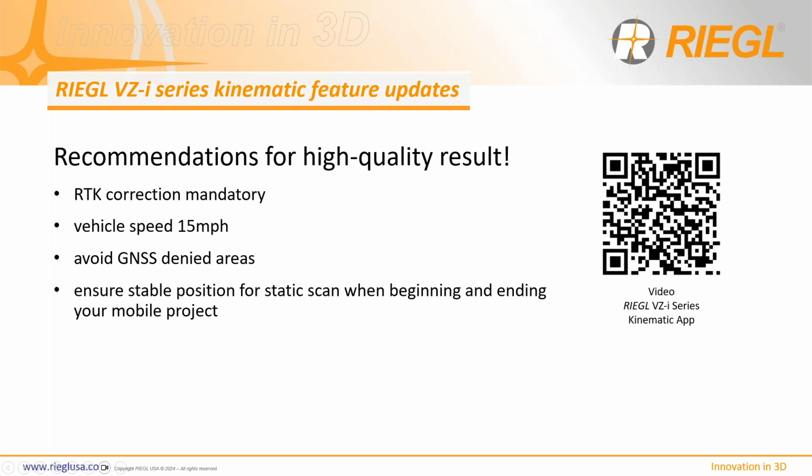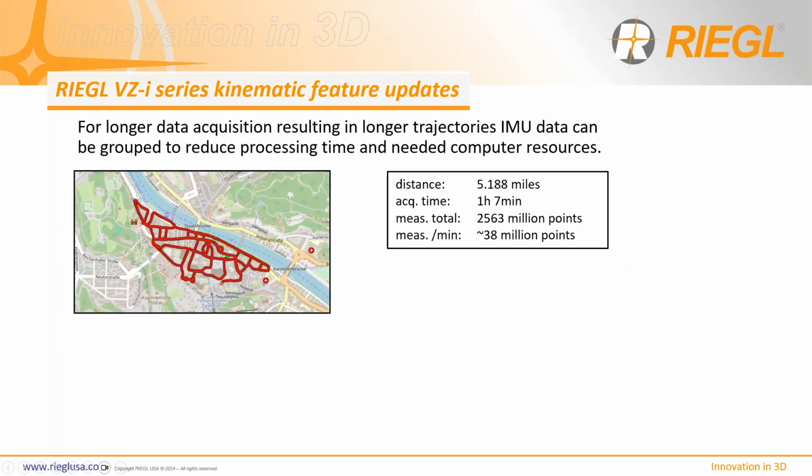So it is required that the first scan to enable the mobile feature is static, and then you can do your kinematic, and then you must stop again and do another static scan. And the last, maximum trajectory length is approximately 90 minutes, right? So we allow 90 minutes of scanning. In the past, the beginning stage, you're looking at about 30 minutes, but now we can increase it up to 90 minutes.